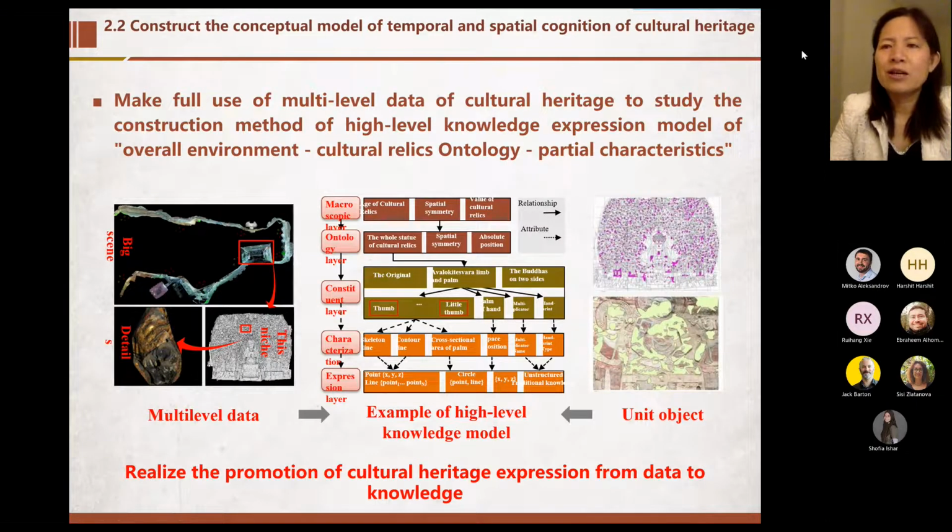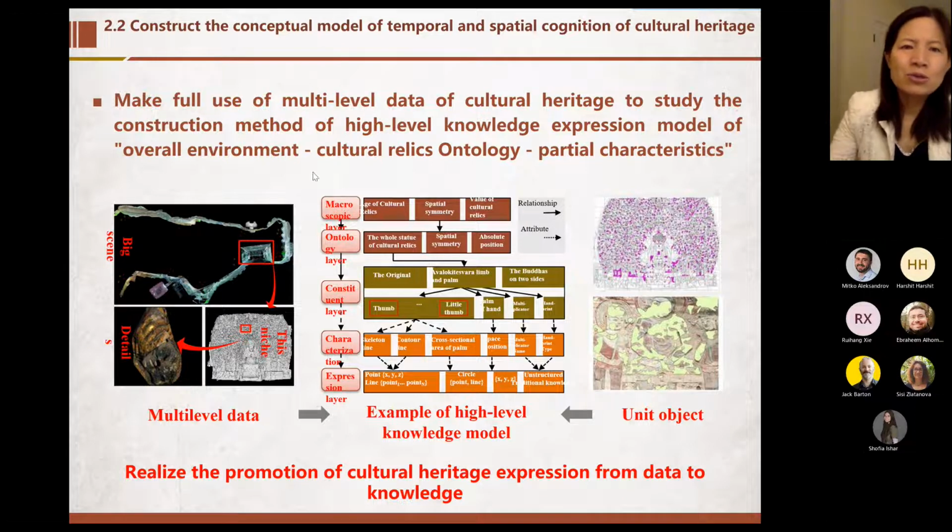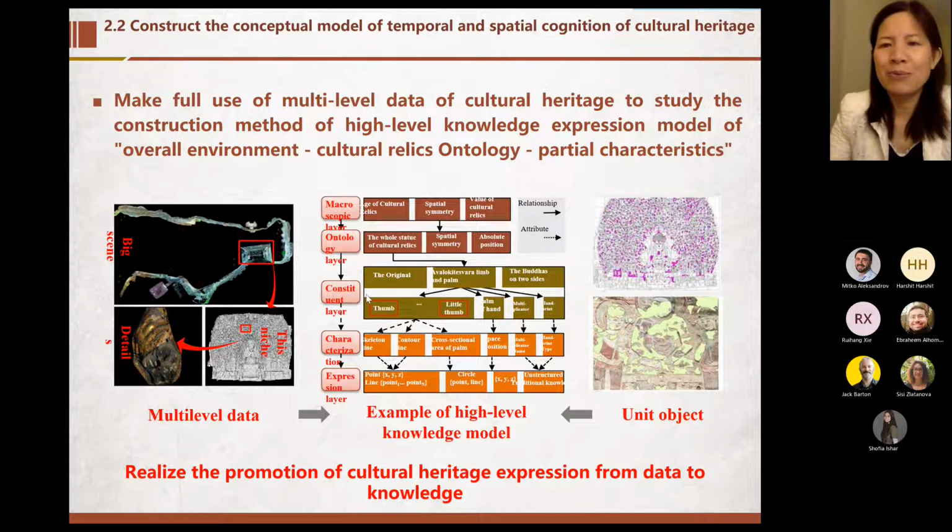And the first important thing is to construct the conceptual model of the temporal and spatial cognition of the cultural heritage. For example, we need to make use of the multi-level data of cultural heritage to study the construction method of higher level knowledge, an expression model of the overall environment, just the heritage, where the heritage is.